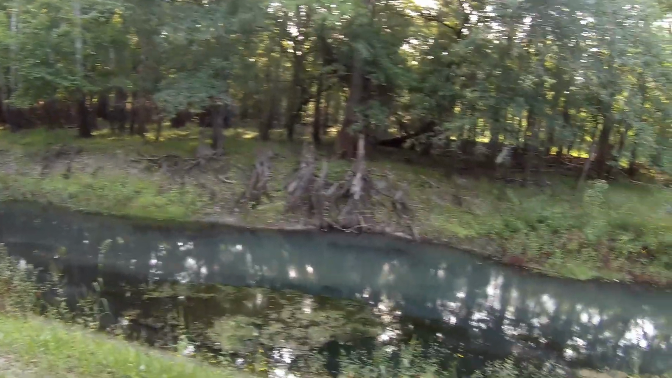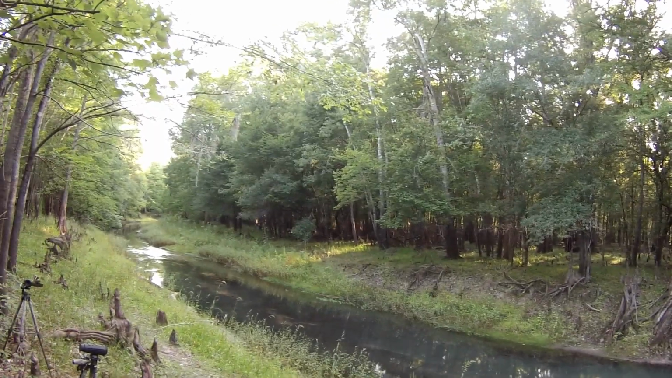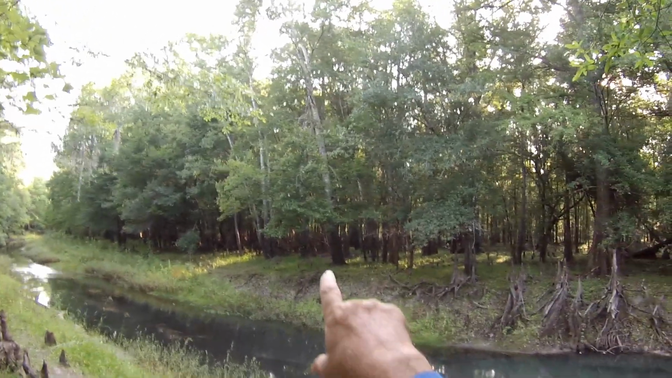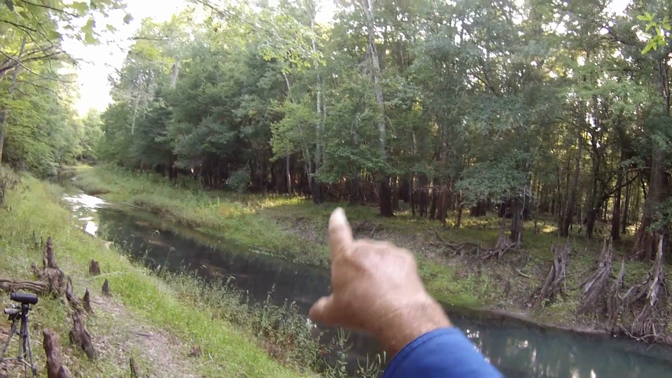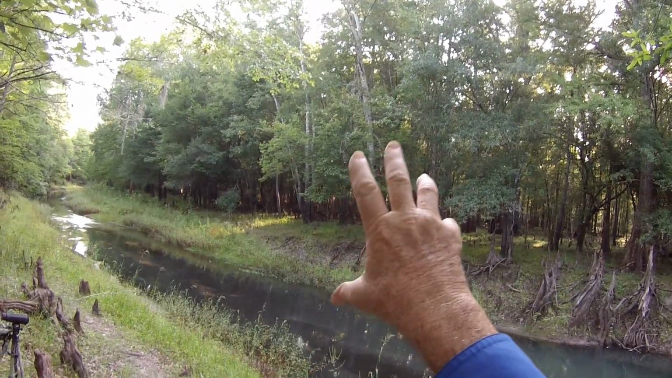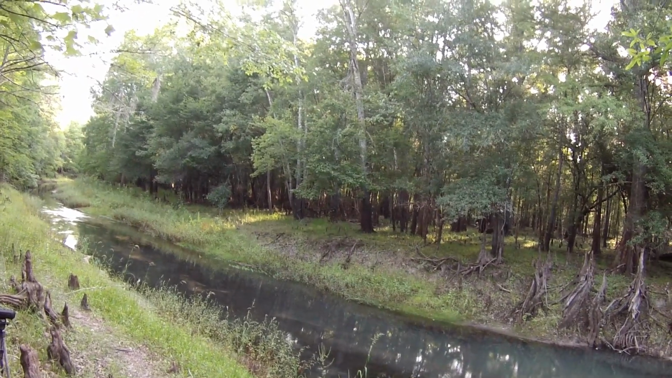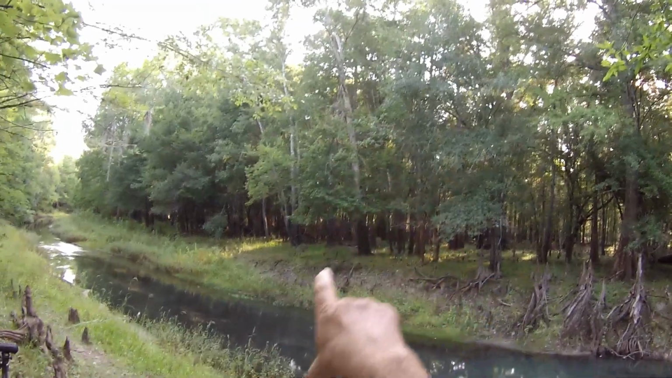Alright, I'm going to be interested in seeing what my game camera caught. So look, these trees right here in front of me were all dead looking. When I had that lit up, whatever that was, lit all that up right there. Now they're all green and growing.